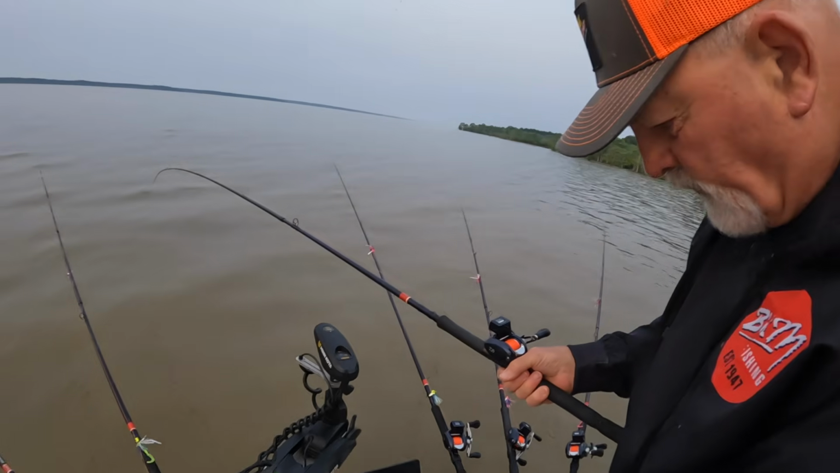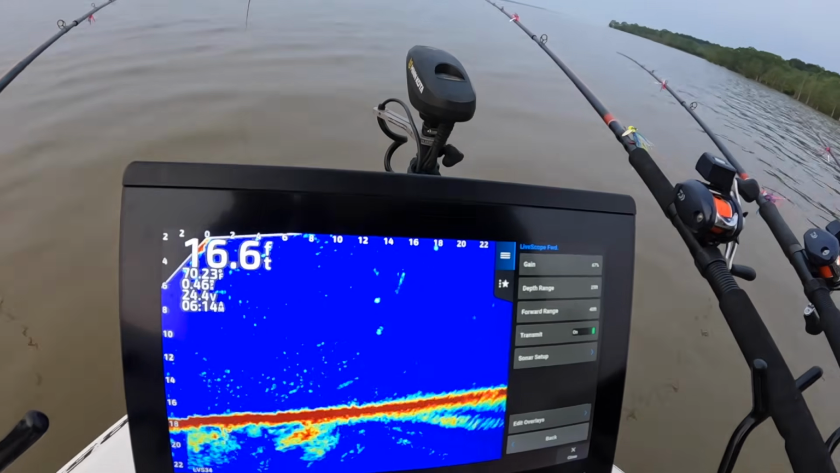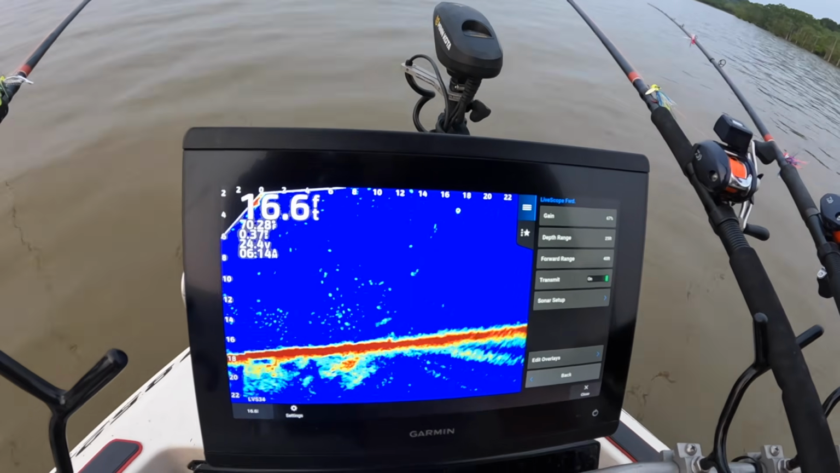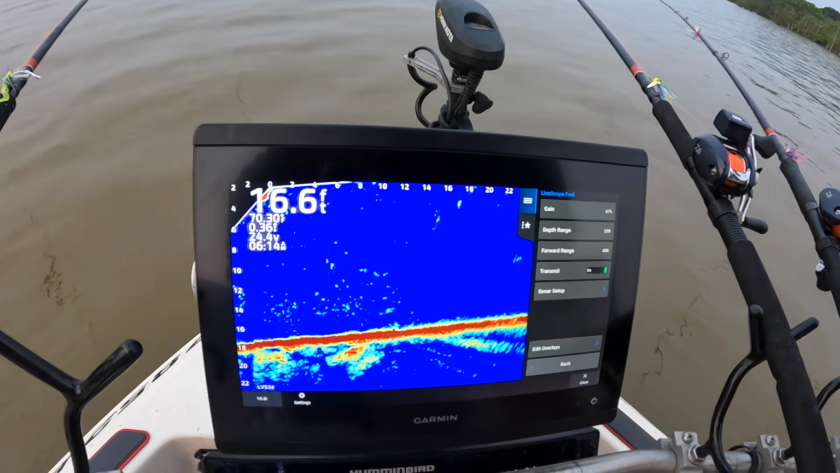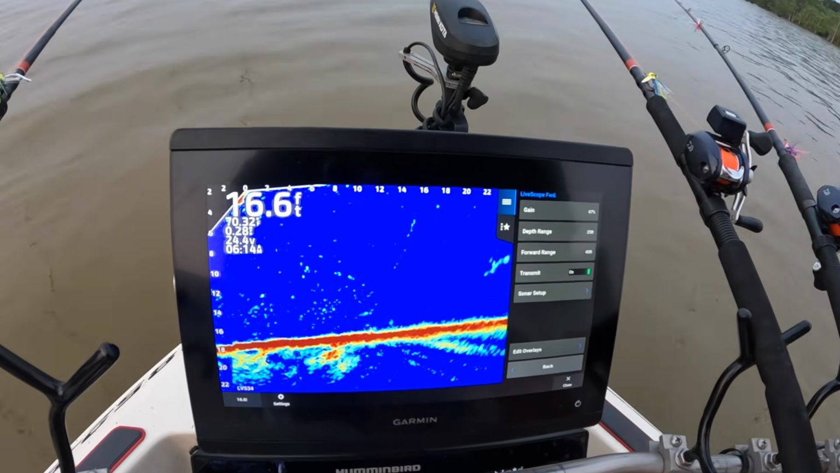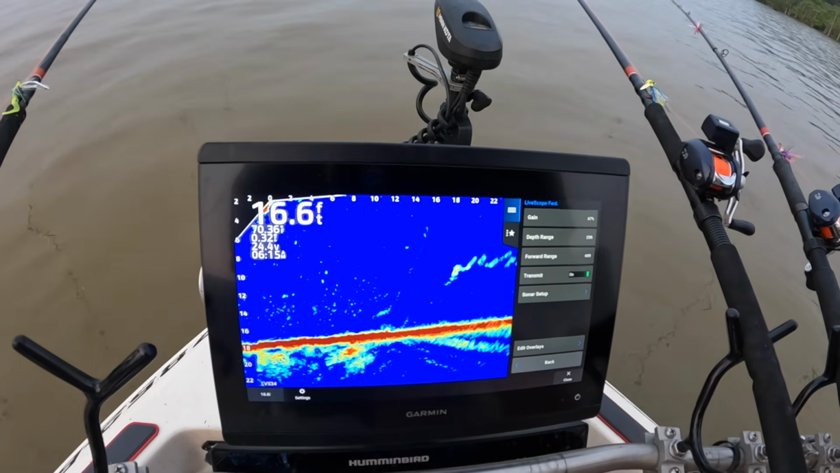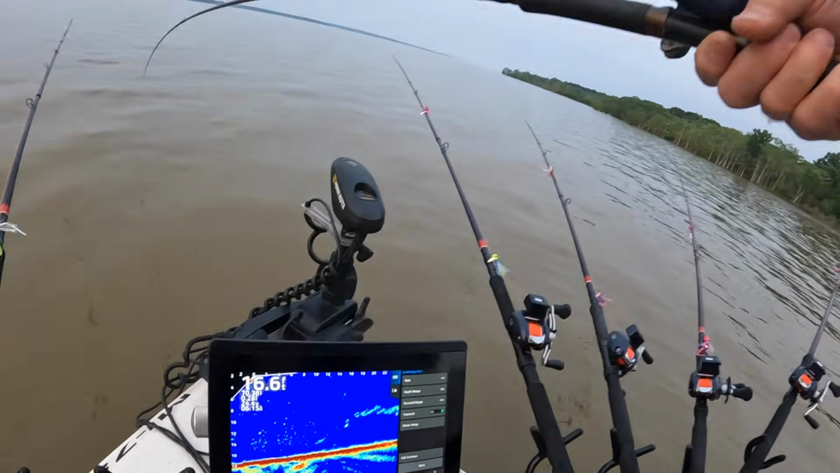You got your weight, you got your double jig set up right there. See me moving it? And we're going to get right above where we find the fish, and we're going to put her in the wind and power troll. So that LiveScope allows you to power troll with the baits precisely in the fish's face. That's correct. That's cool.